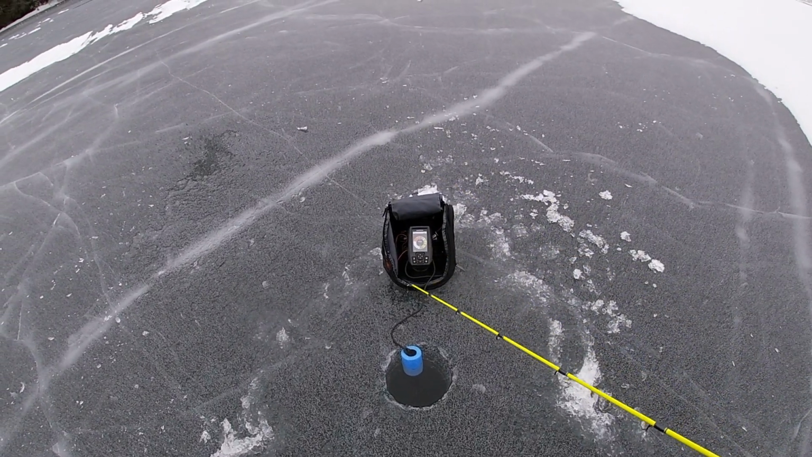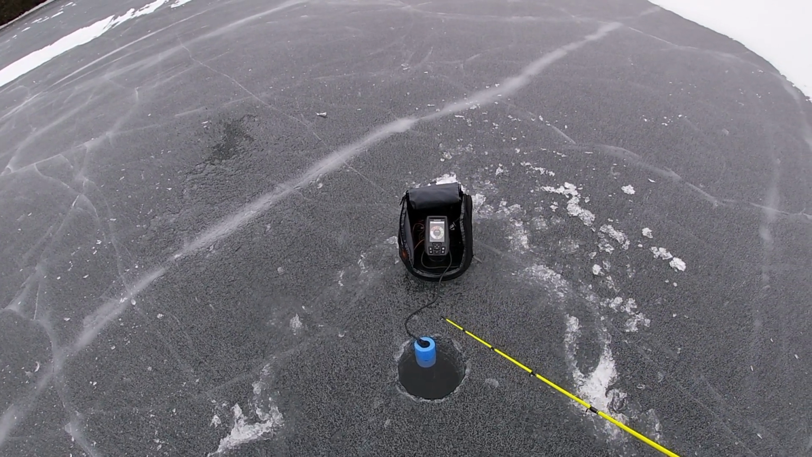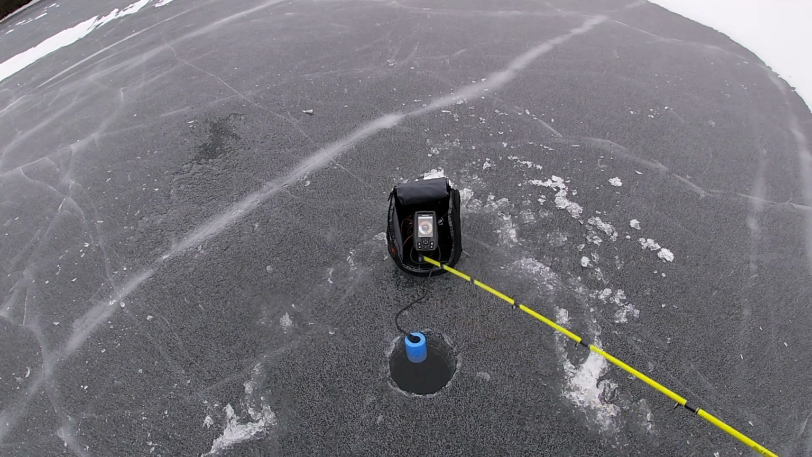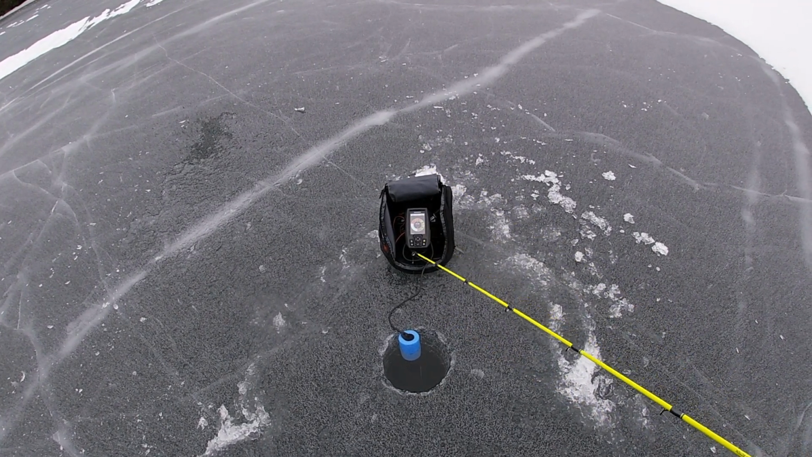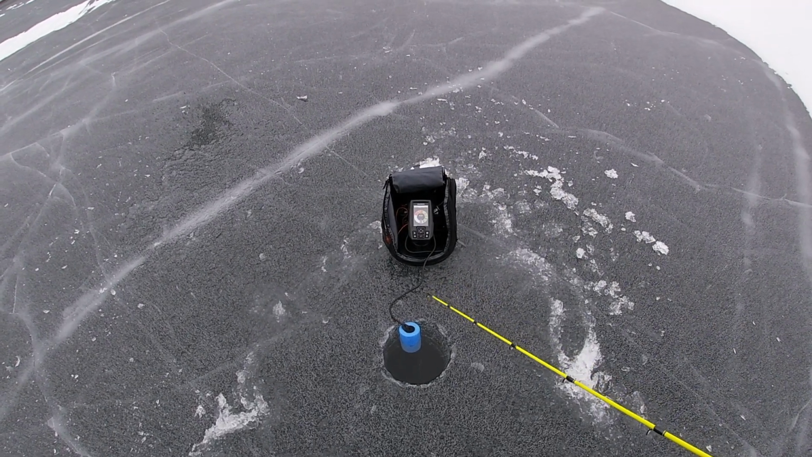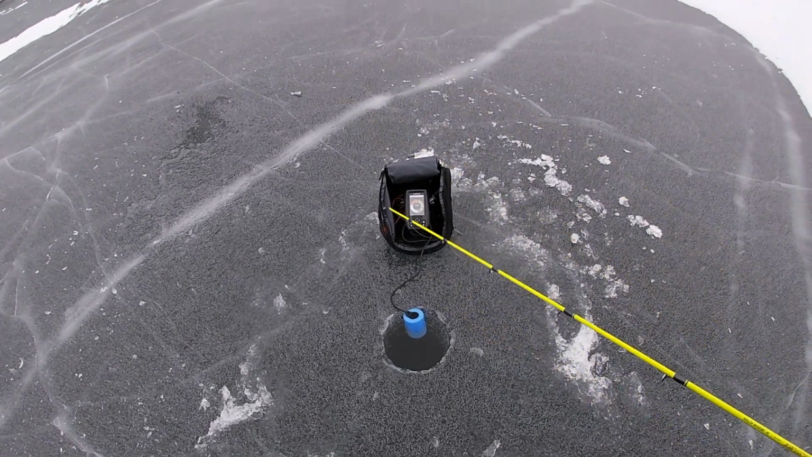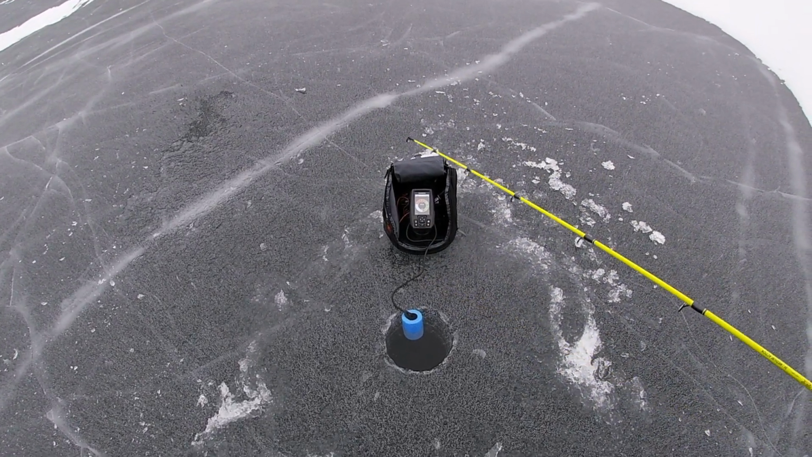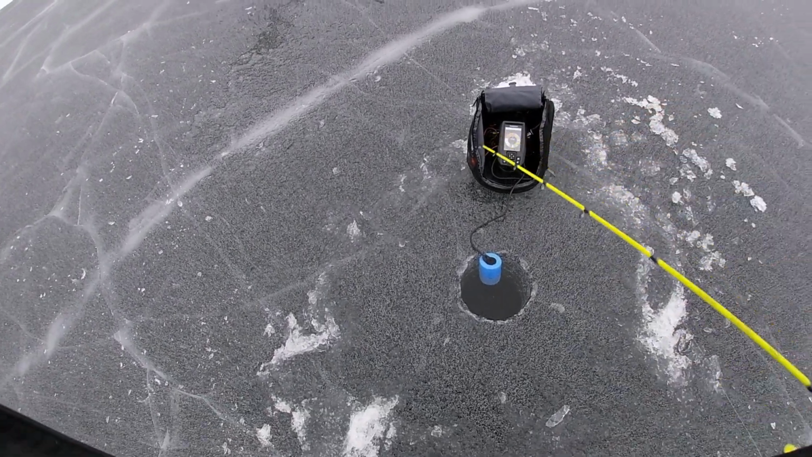It's probably the shiners and the rainbow smelts. There's rainbow smelts in here, a couple different species of shiner. So it could be just bait fish following the lure around. But that's me at 11 feet. You can see it move as I jig up and down. You can see it moving around right here.